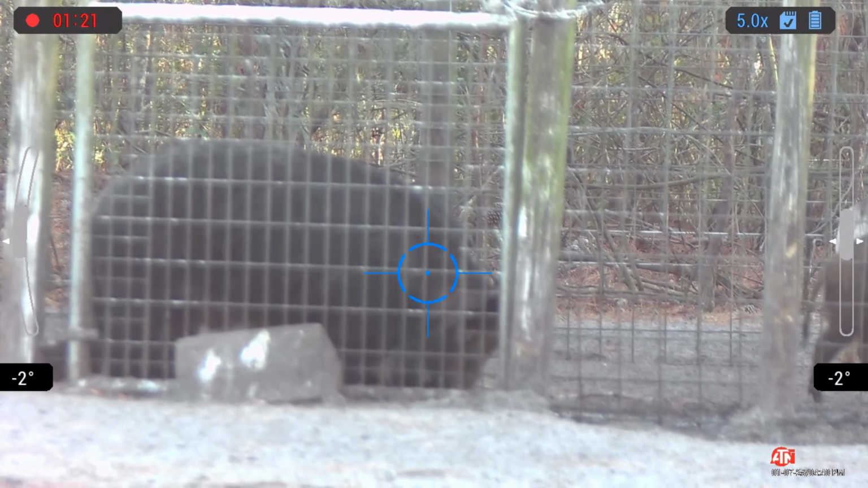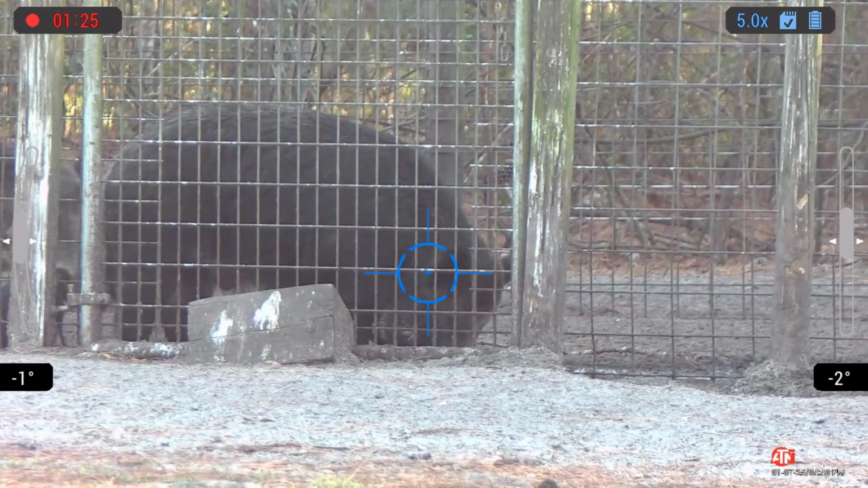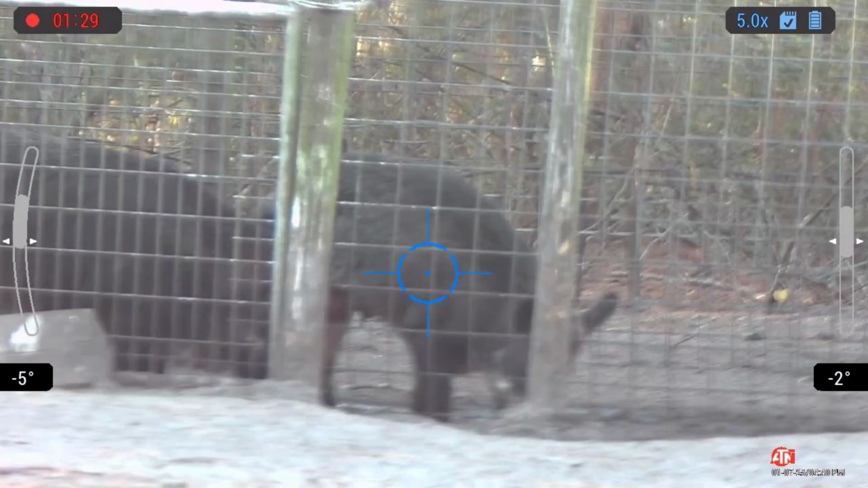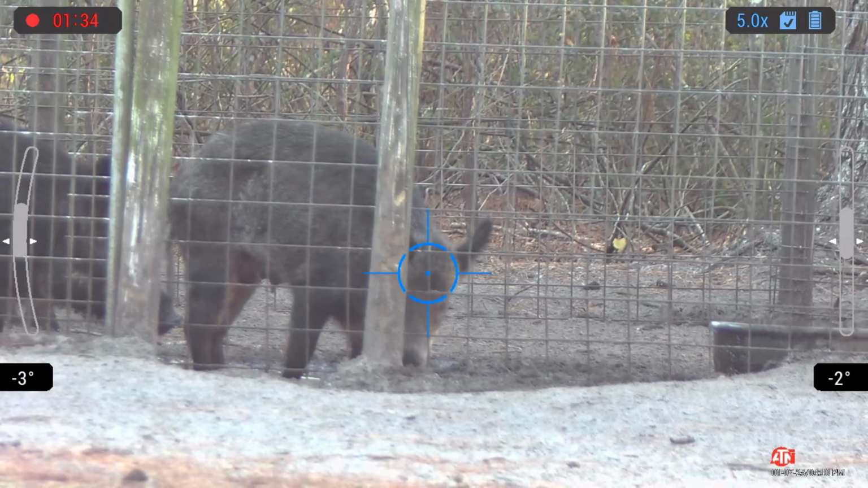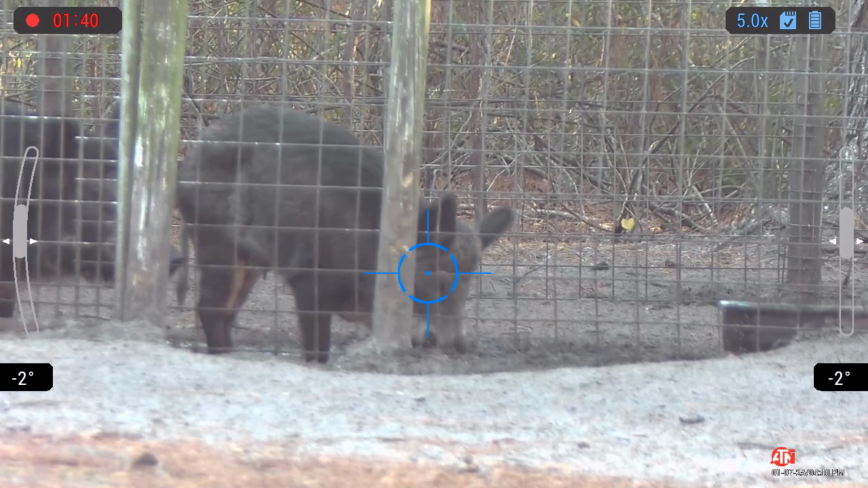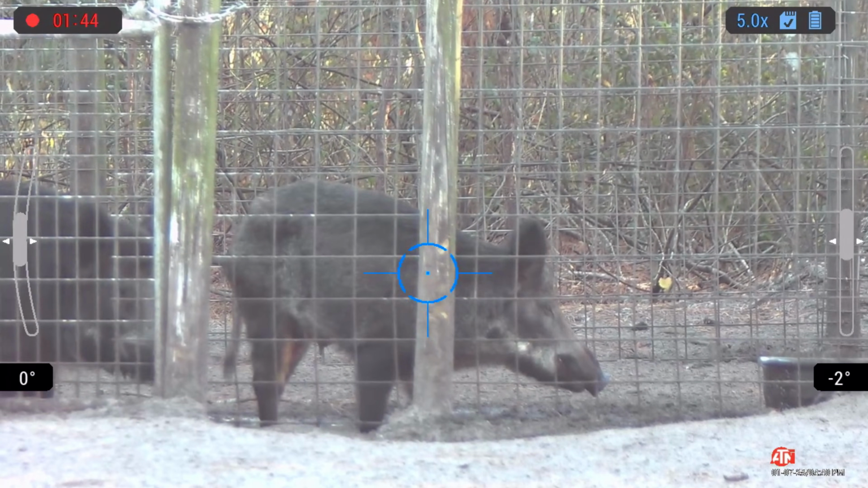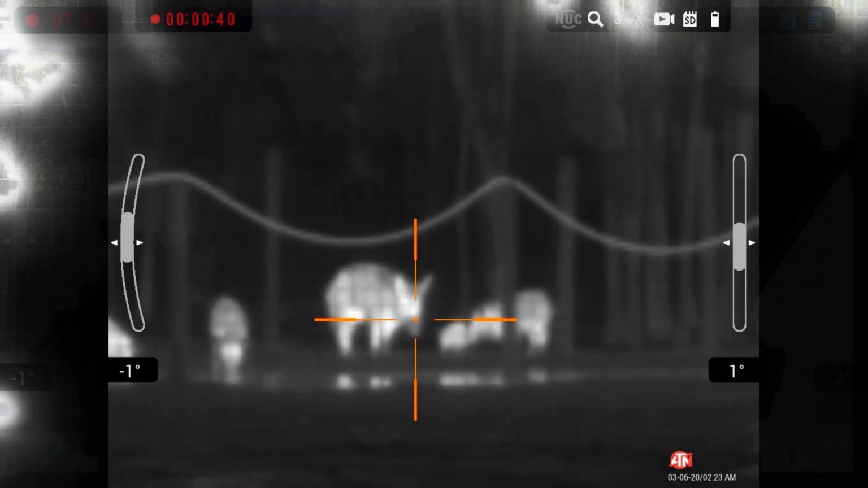All right, now what we're looking at is the ATN X-Celsior 5-15X day-night vision scope. And this is in the daytime. Same hogs, same grouping. We're about 50 yards away from the exact same location, about 3 minutes later, so the sunlight hasn't changed. Just to give you a real good idea of the difference between these hogs through the thermal in the day and the hogs through this day-night vision scope during the day.